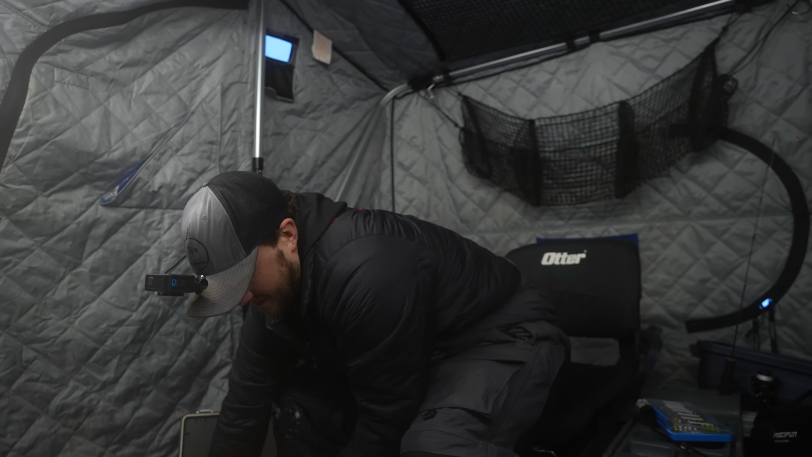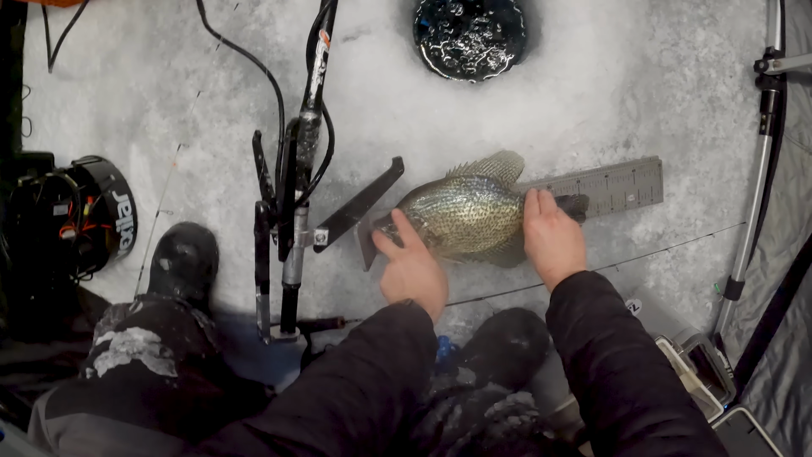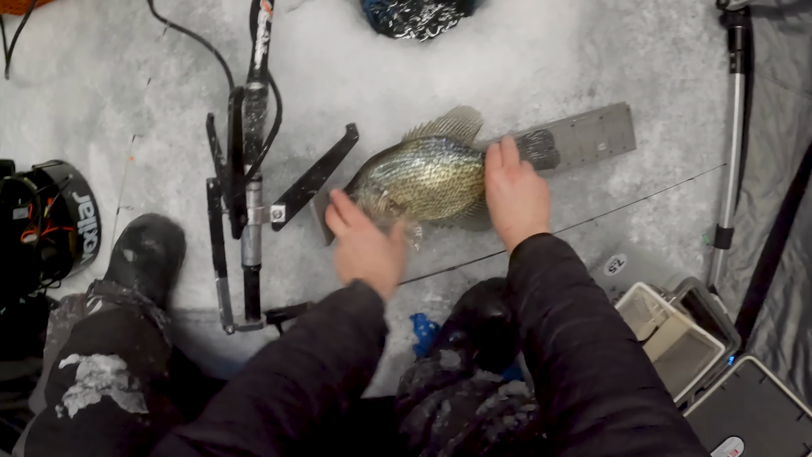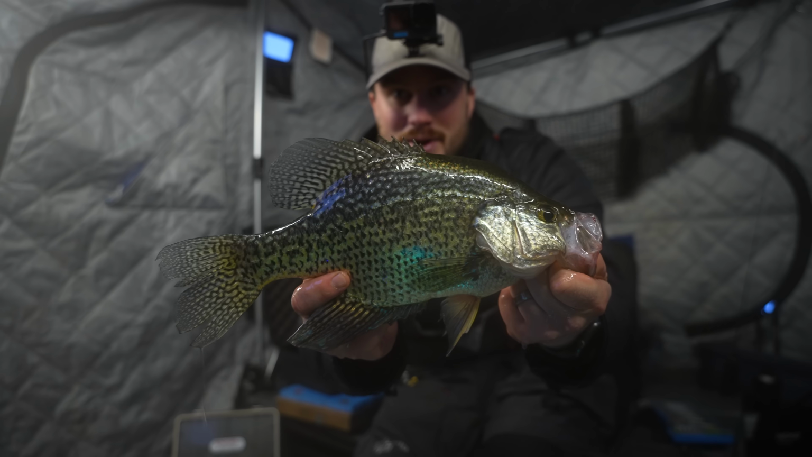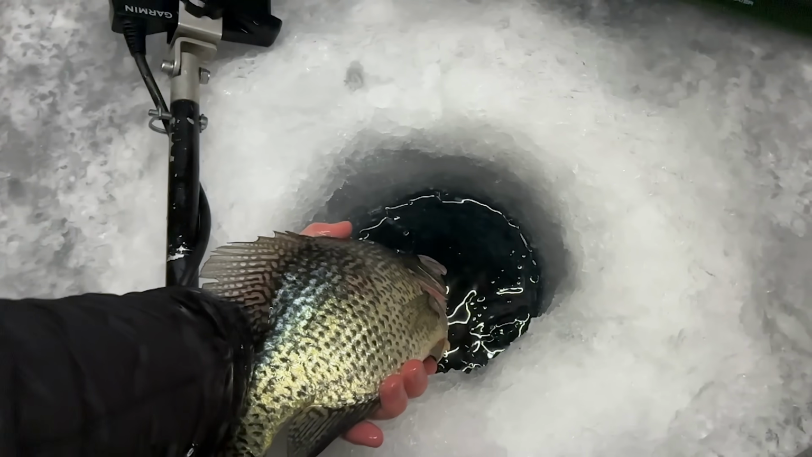Let's check that out. Mouth closed, just a hair over 14, maybe 14 and a quarter. If the mouth was open, you can see how big of a difference that makes. Now that's 14 and a half. So that's an important distinction when measuring fish. Mouth open or mouth closed, you can see it added a half inch.